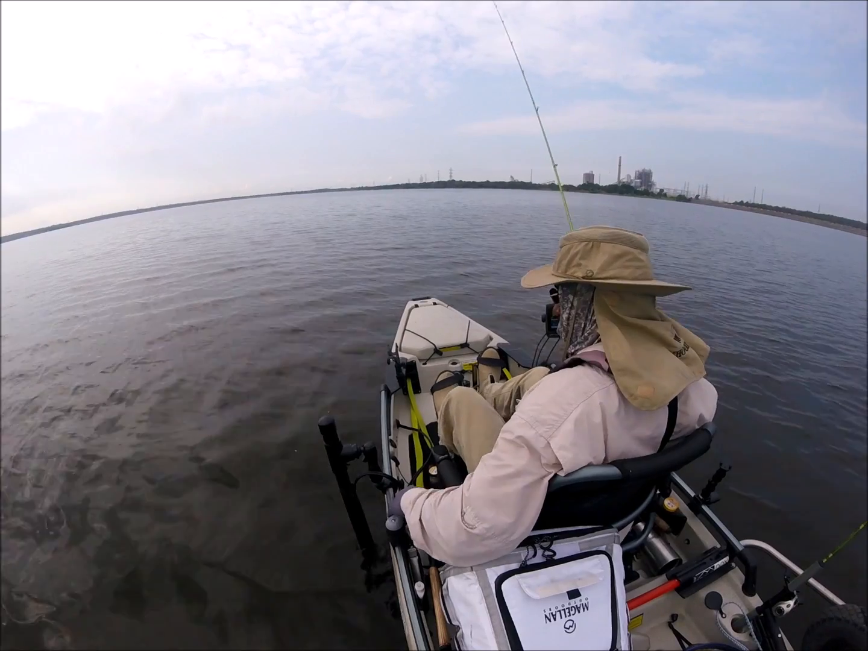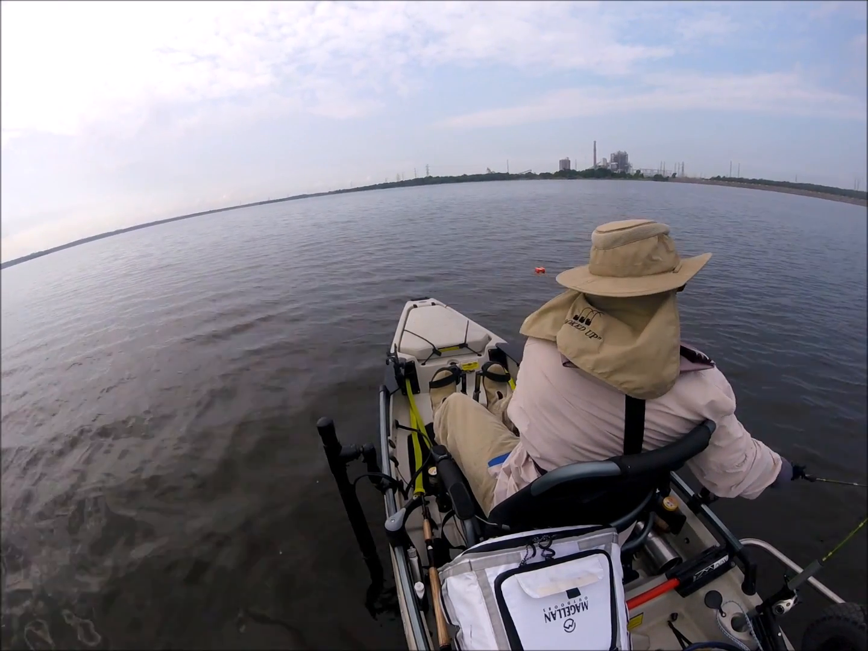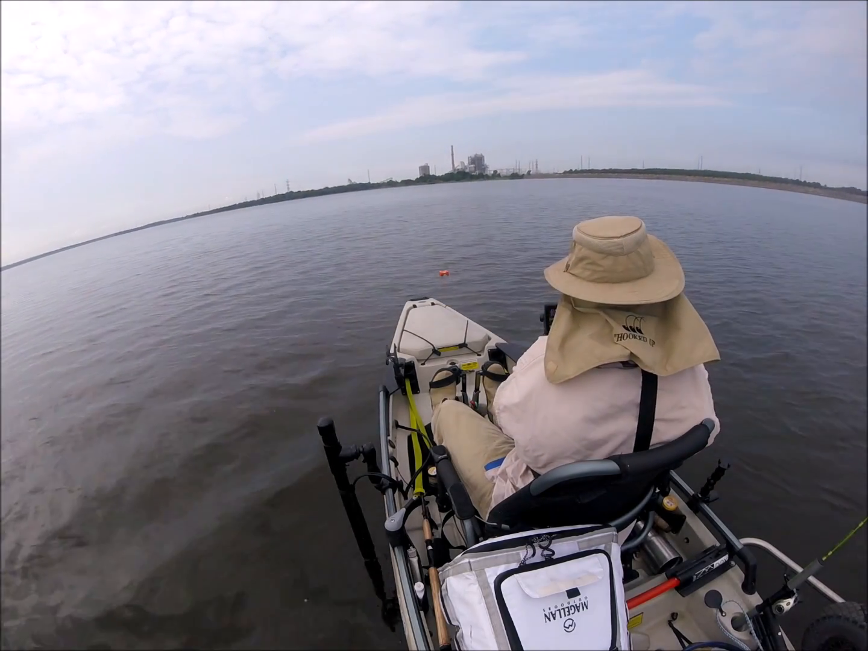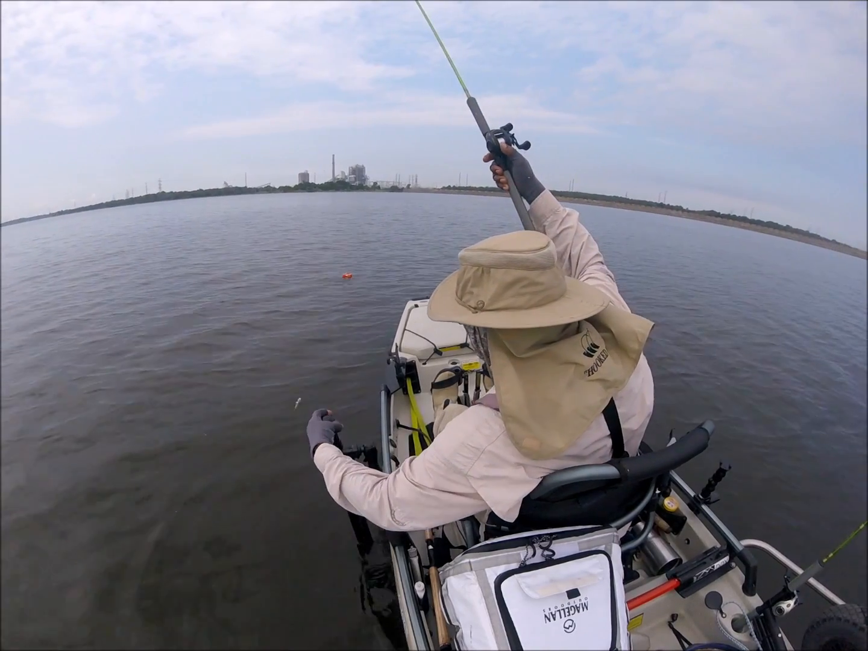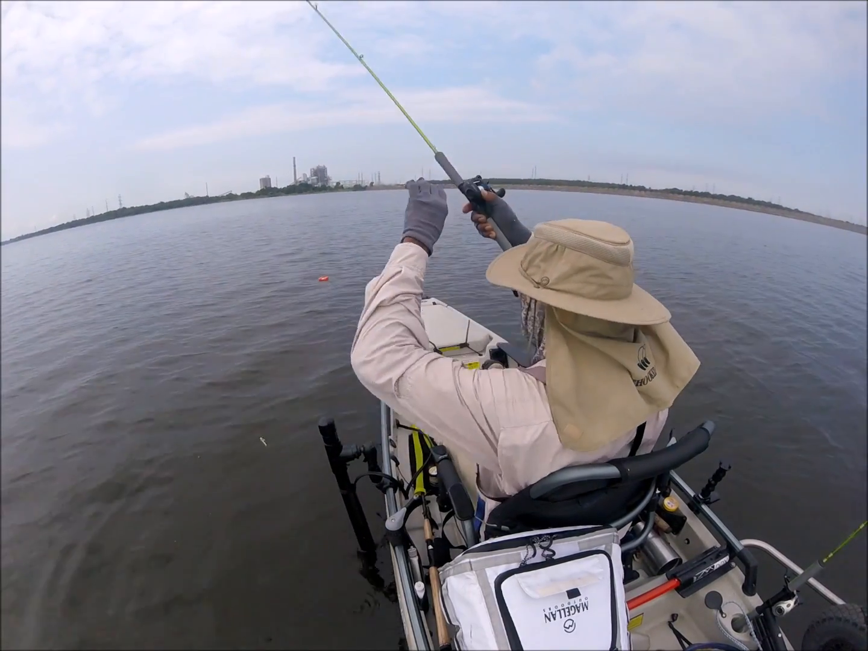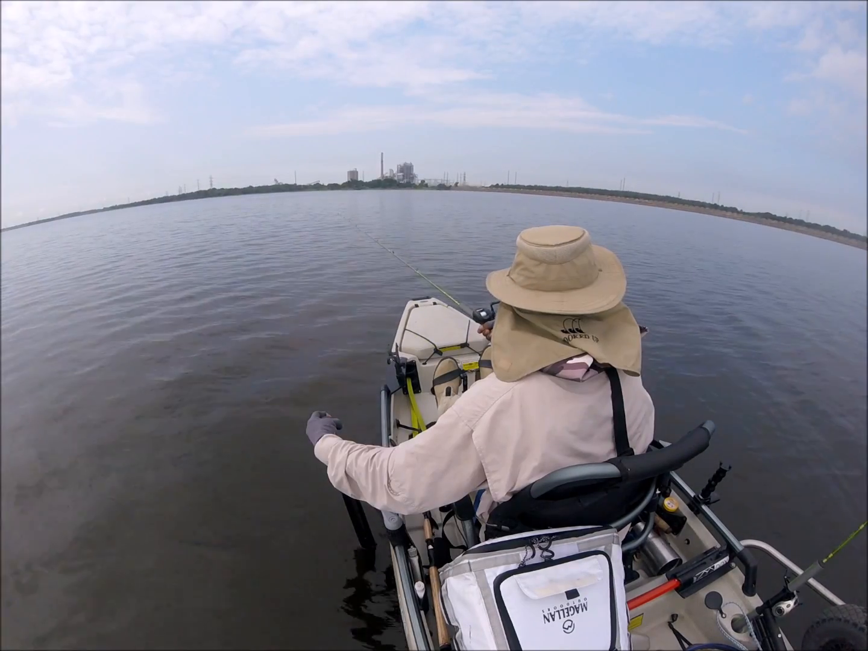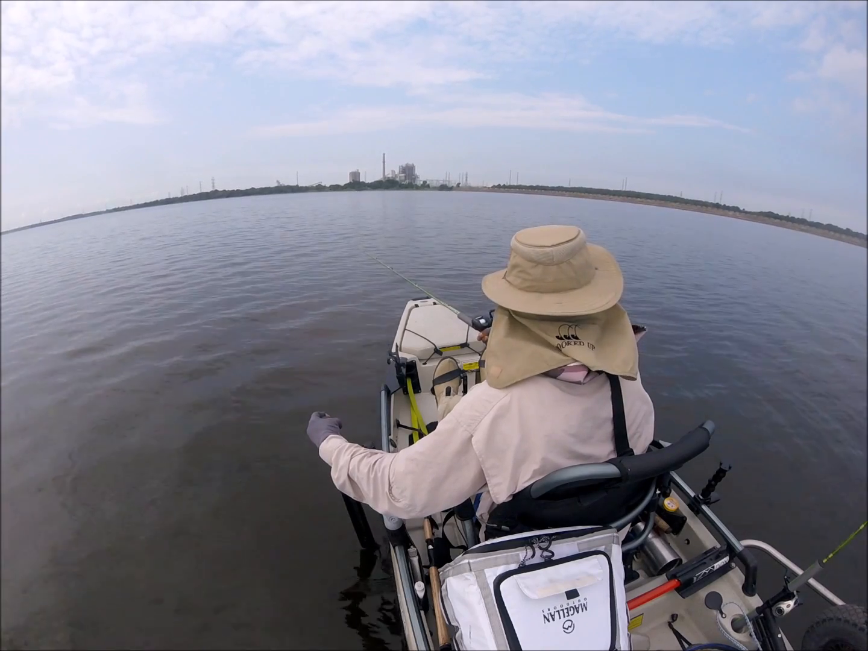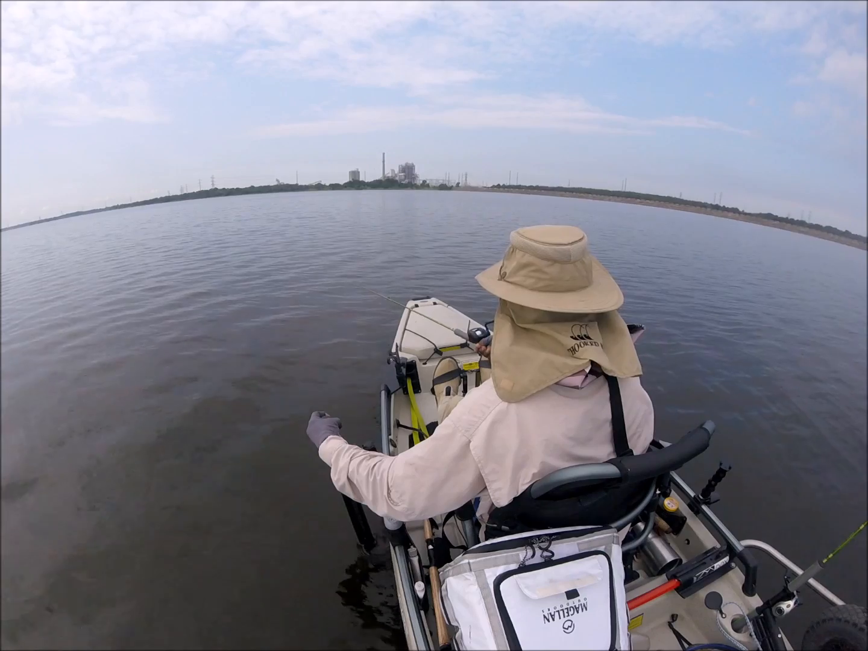I'm gonna try to get this boat turned around here using my rod tip. See, can I catch this next bite? Look like he's right there. Look like I'm in the brush pile now.